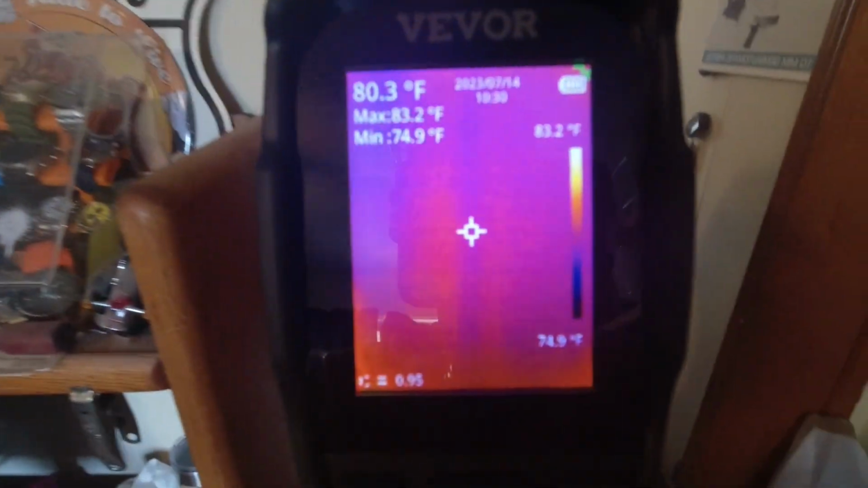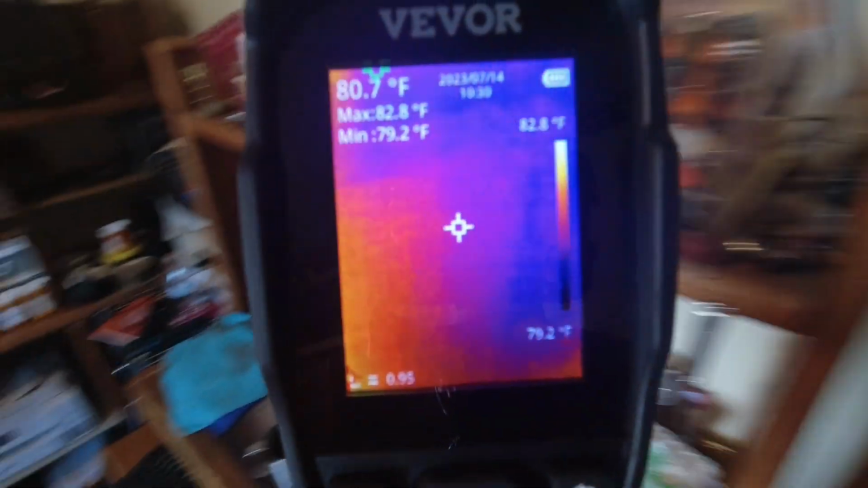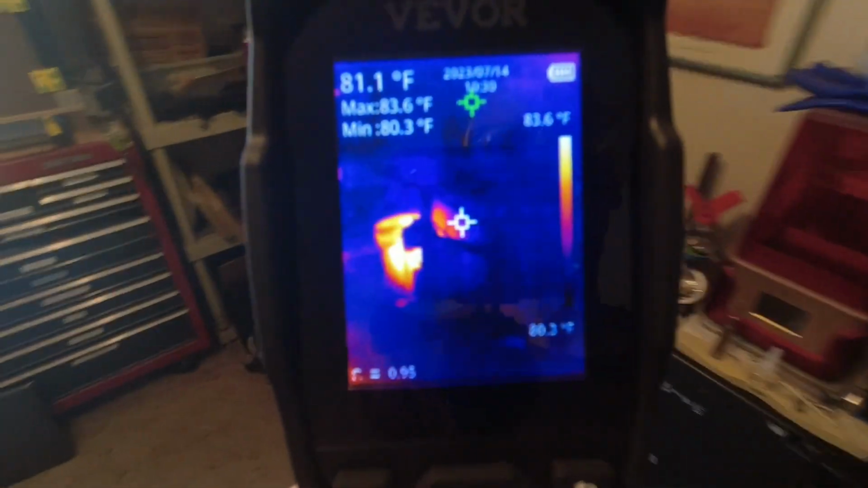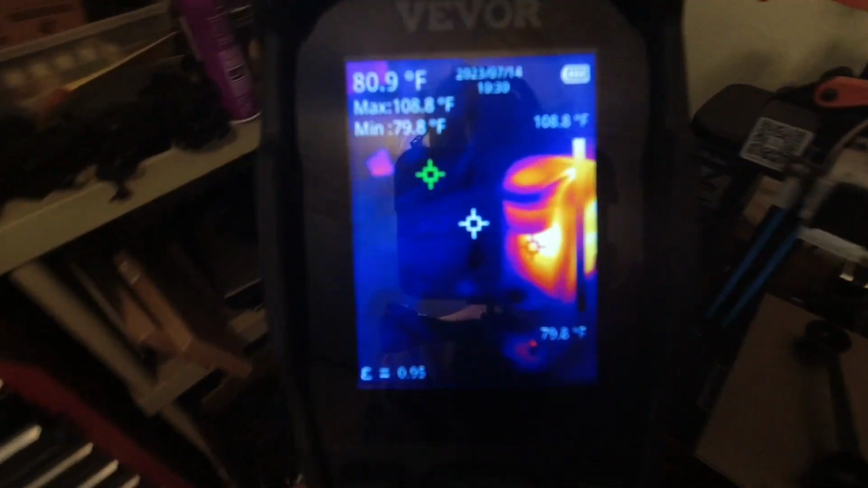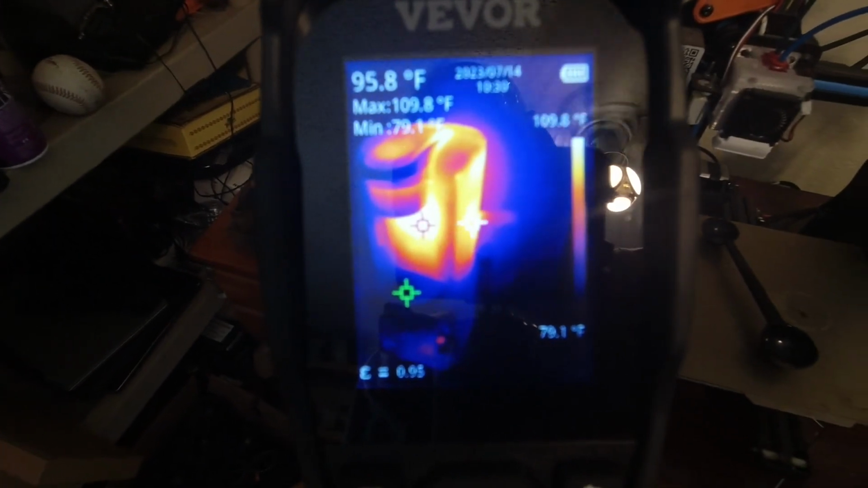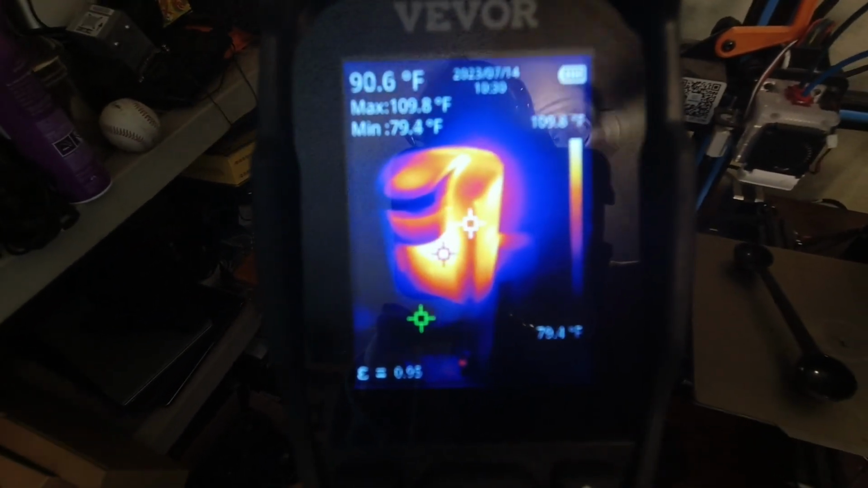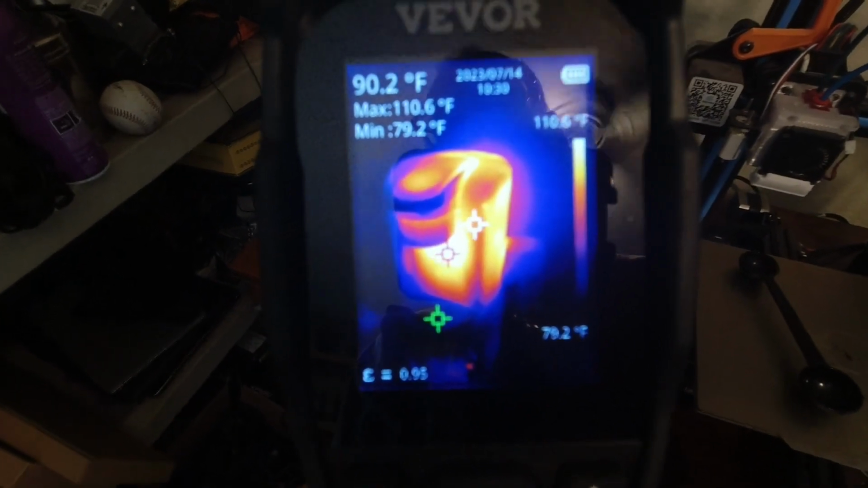That's one thing I think could be improved a little bit. When you get into the really hot areas, you can't see the temperature reading in the upper right. Possibly changing the palette to a reverse palette would make that area a little more visible.